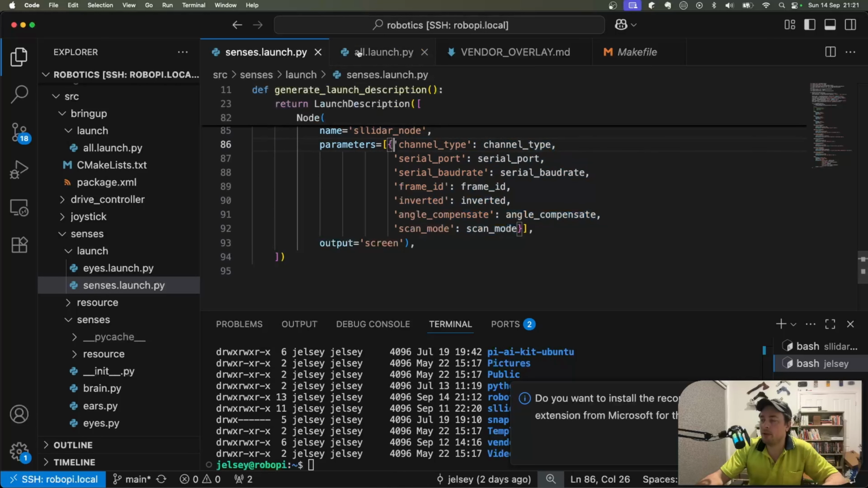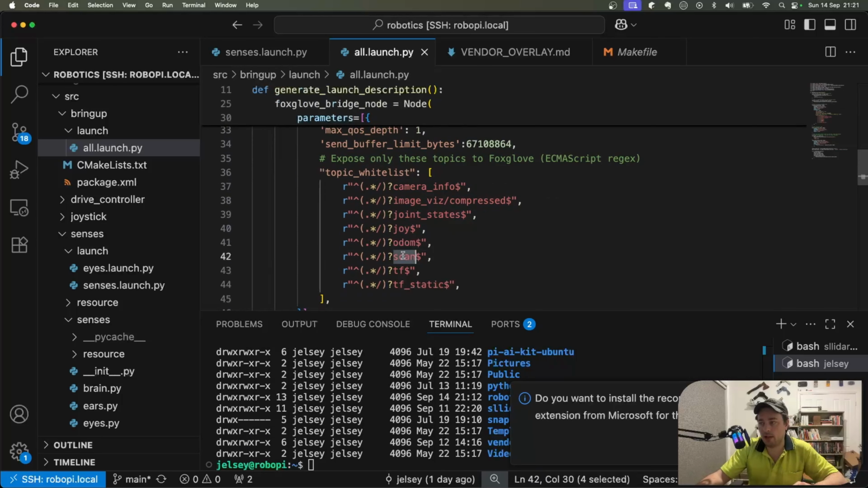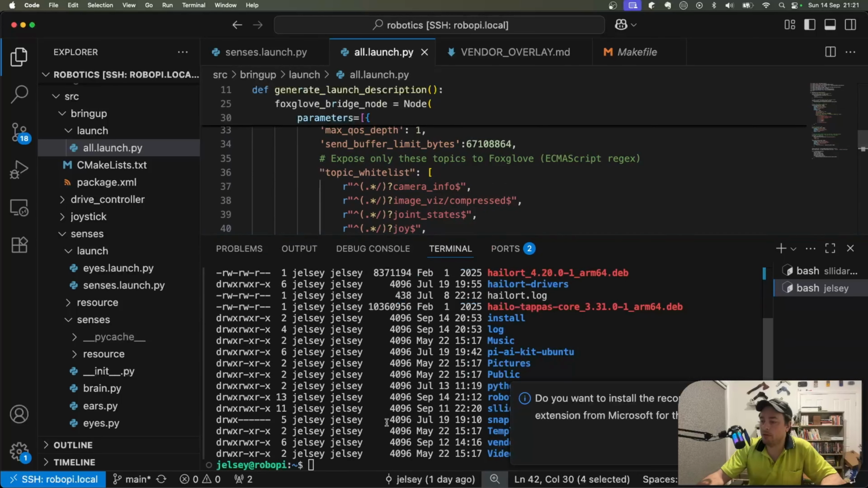And the good thing about doing this is if I look at my main launch all file, I've also got the Foxglove bridge in there. So that's how I can get the data from the scan topic out into Foxglove. So what I'll do now is I'll get rid of this out of the way.